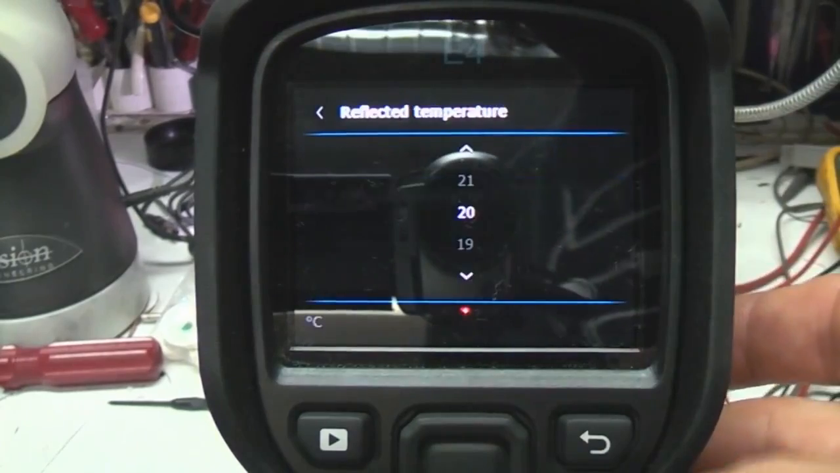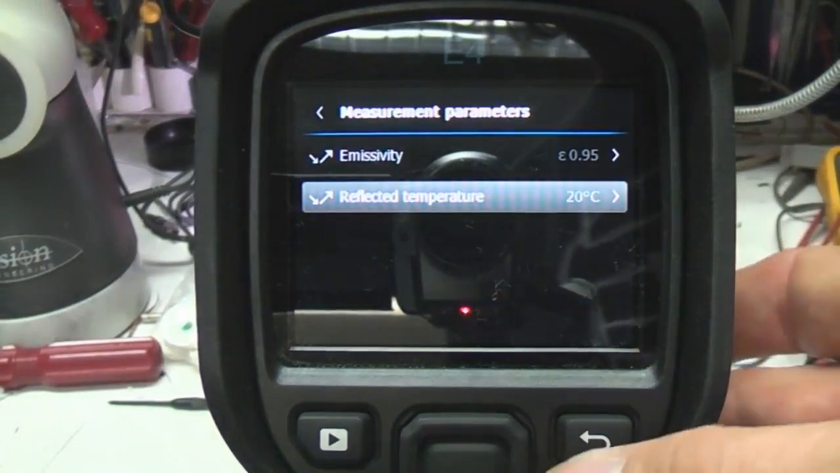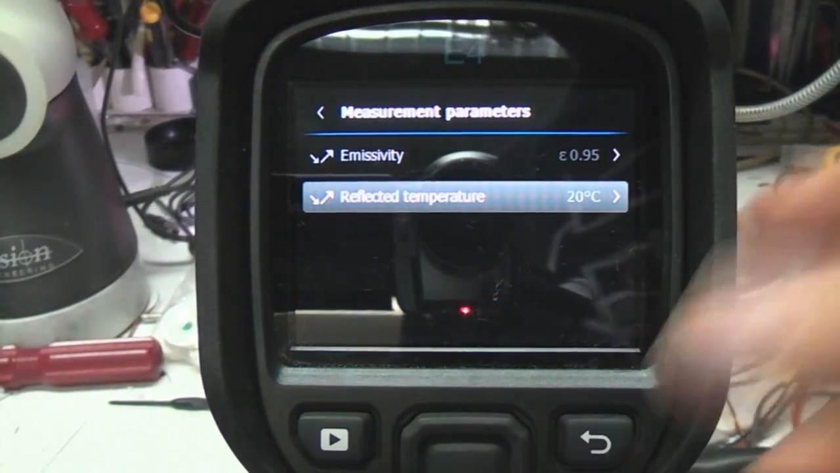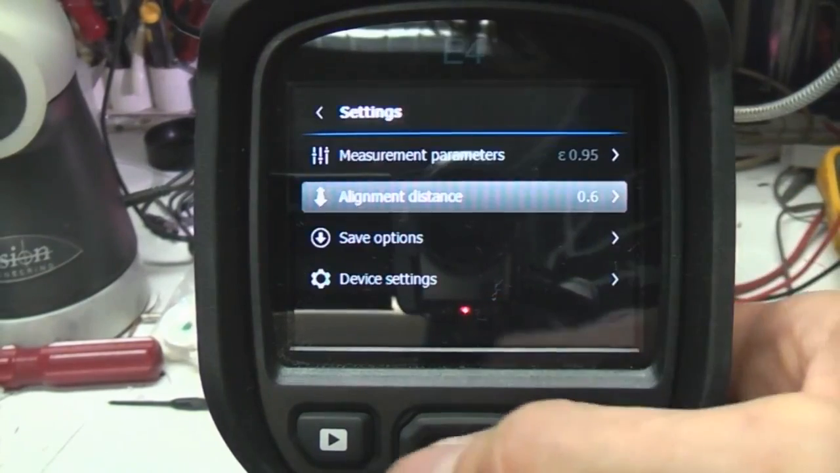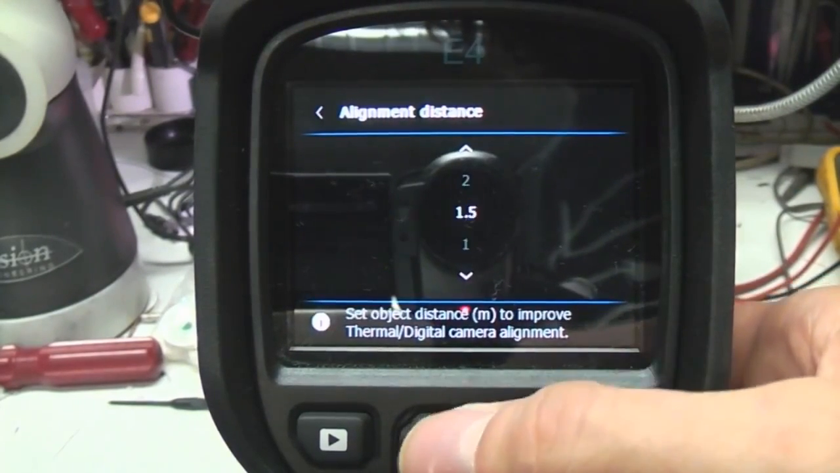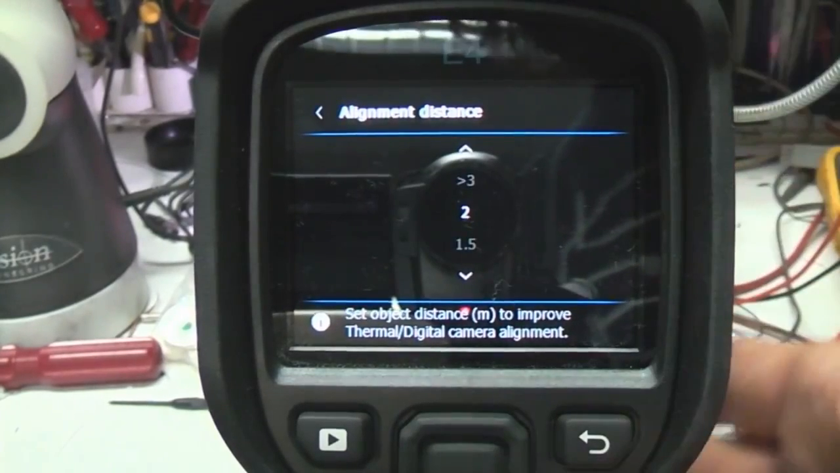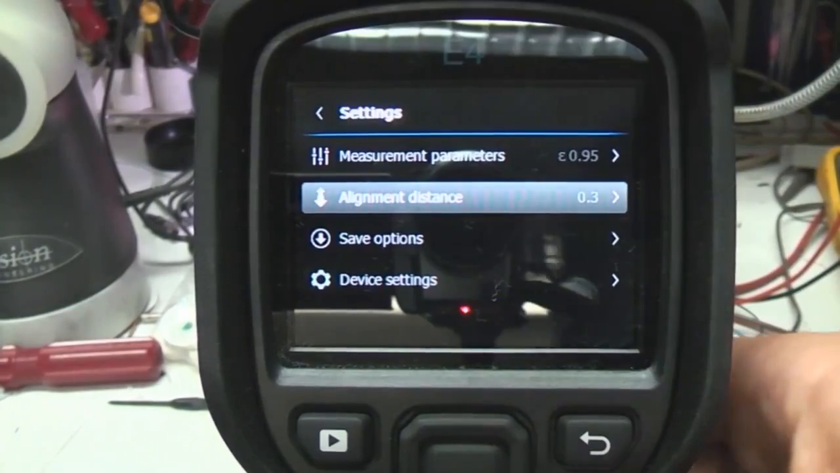I haven't quite figured out what this reflected temperature thing is all about. Must get around to reading information. I'm assuming that's to do with temperature on sort of shiny surfaces and so on. Alignment distance, this lets you give it an approximate distance to get the most accurate registration between the thermal and the visible image, and so this goes down to 0.3 meters.